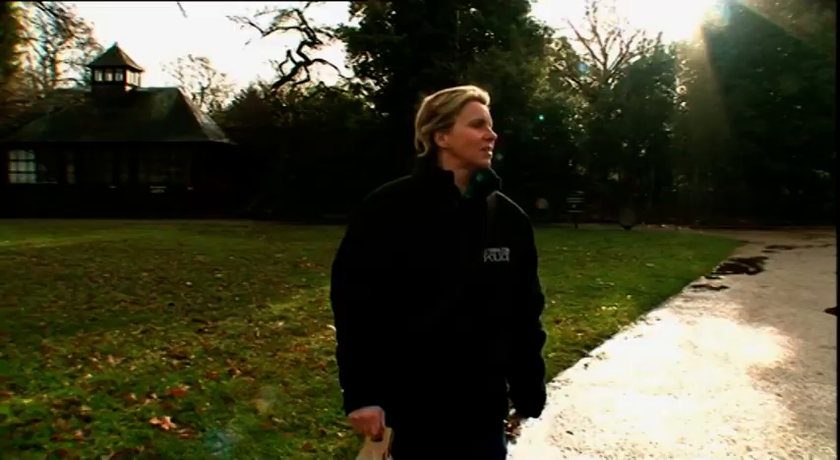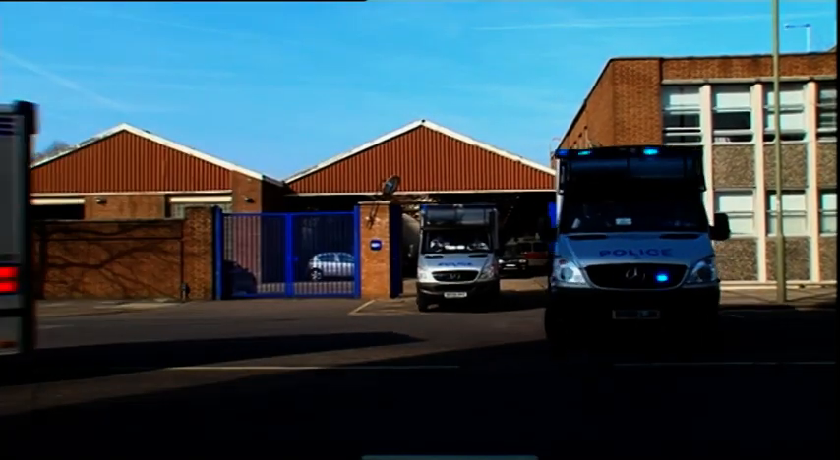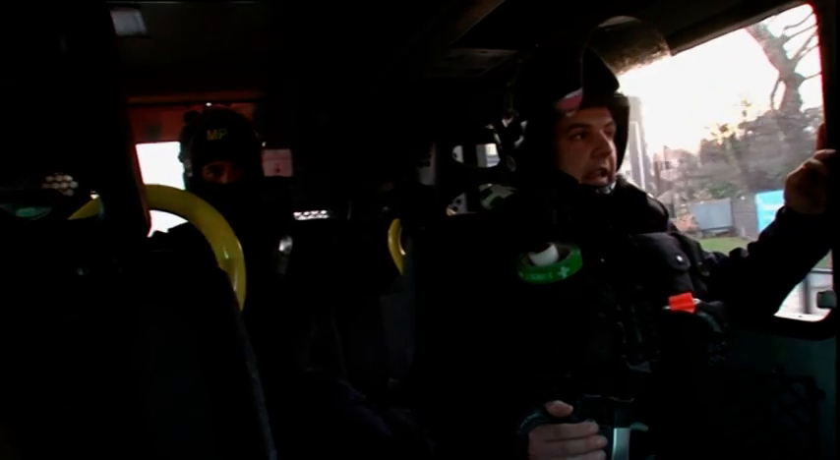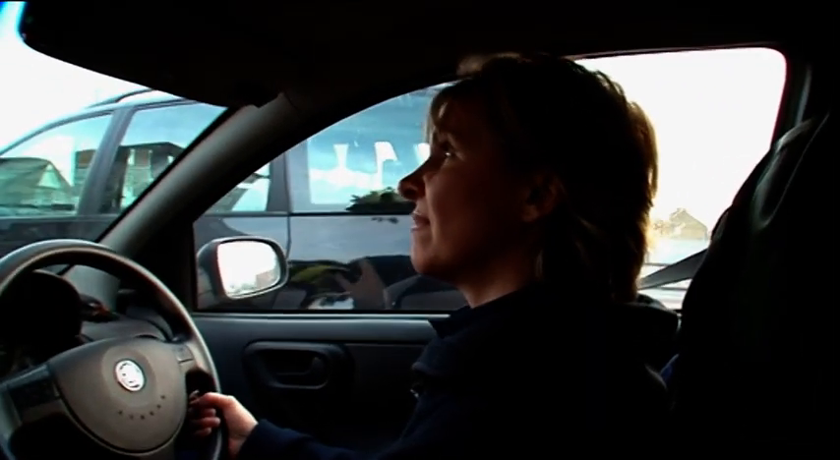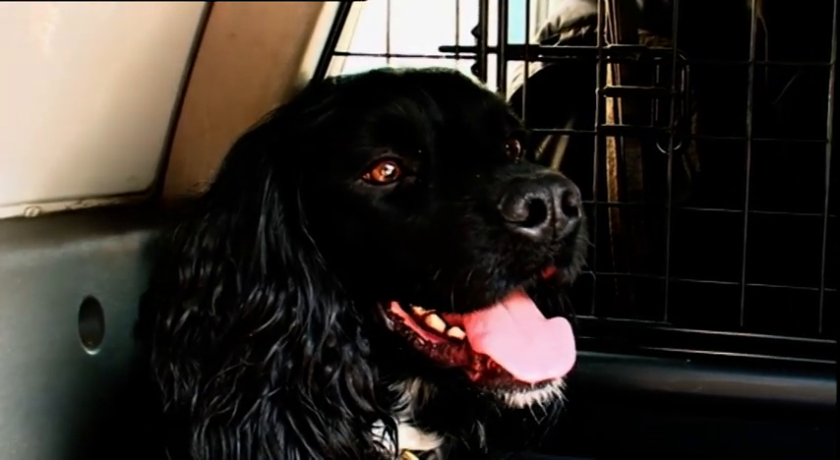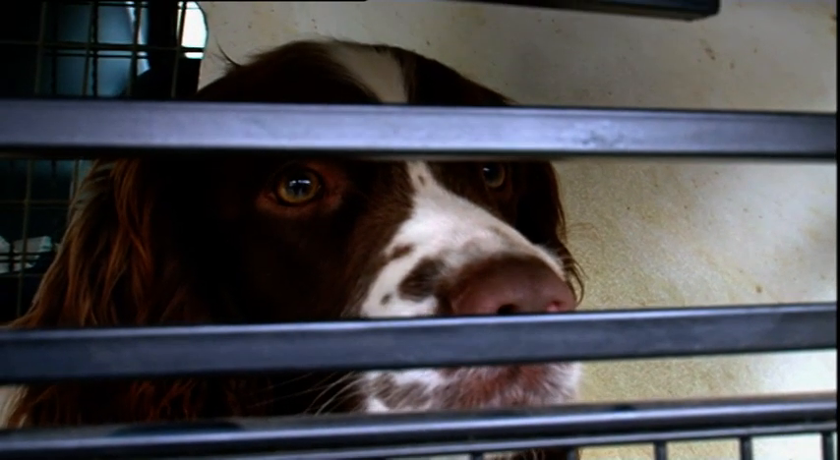You have to give them lots of runs and obviously make sure they're well looked after, because at the end of the day you want them to work for you. Diesel's nose will soon be needed. But first, the TSG have got to get into the building and secure it. PC Gibson and Diesel will only go in when the searching starts. It'll be their job to look for hidden drugs or anything else which might be concealed. Vinny will be sitting this one out.